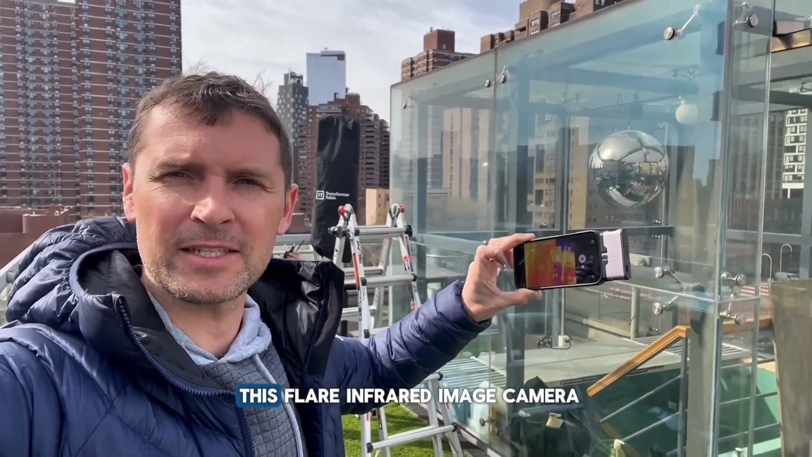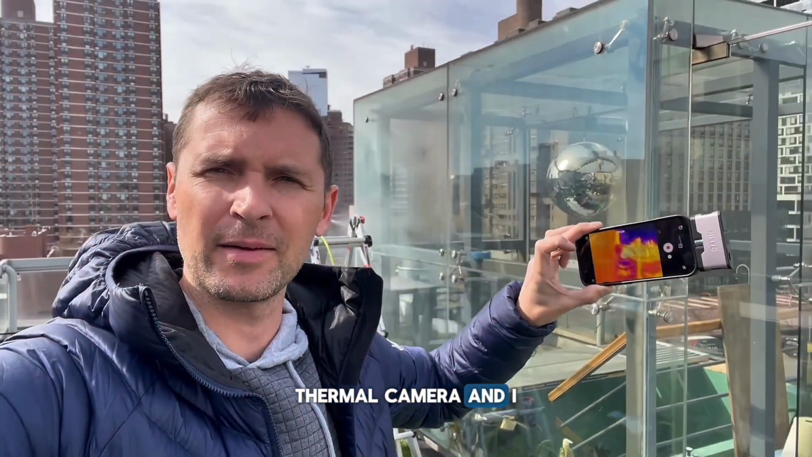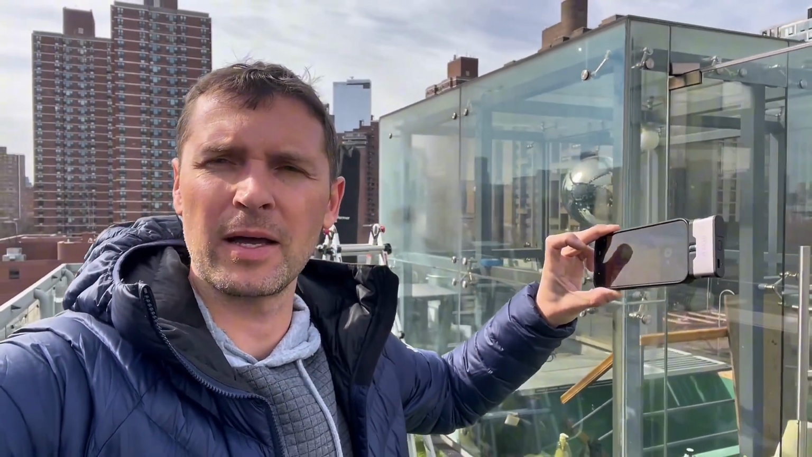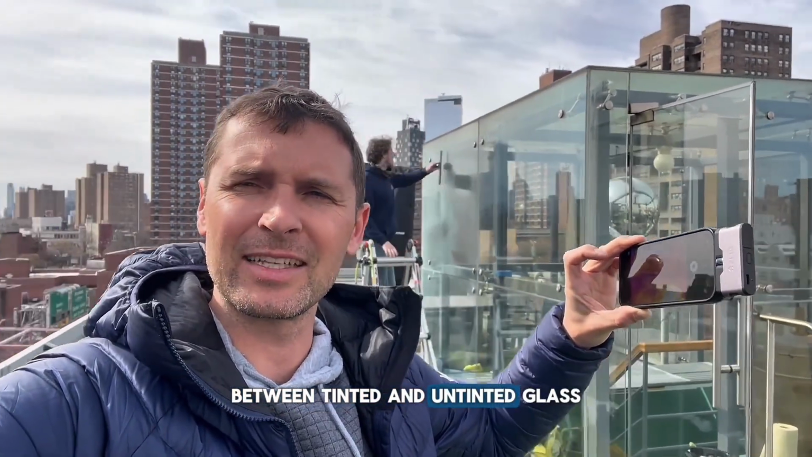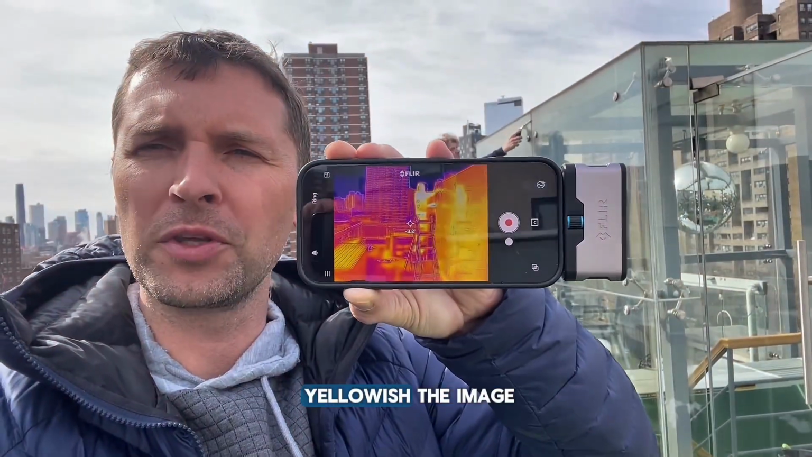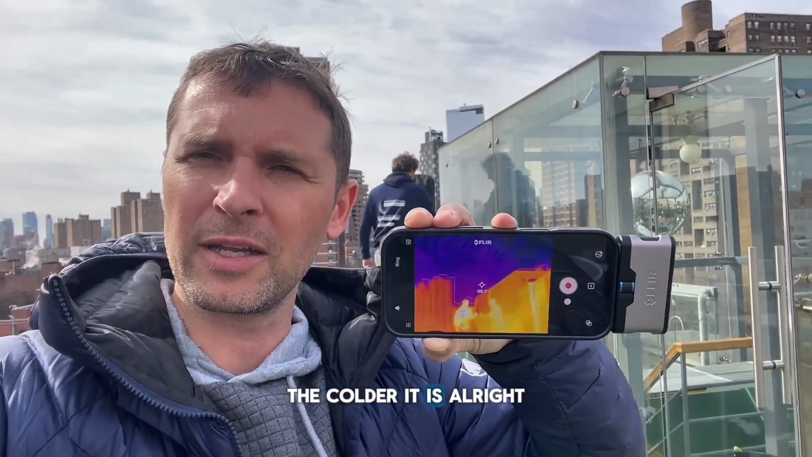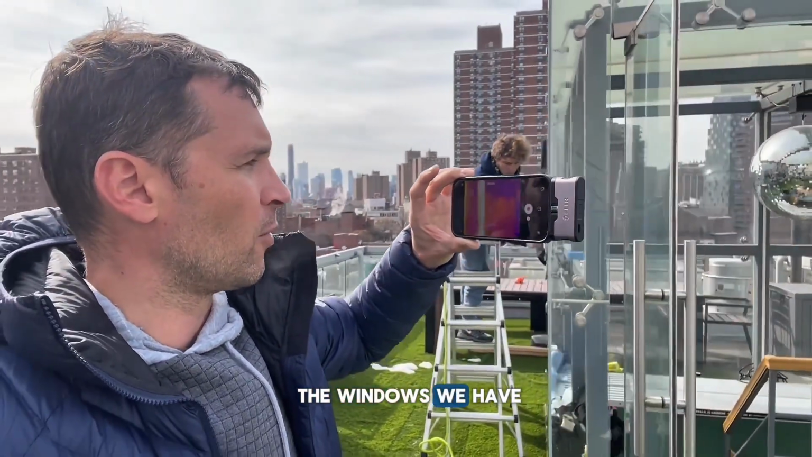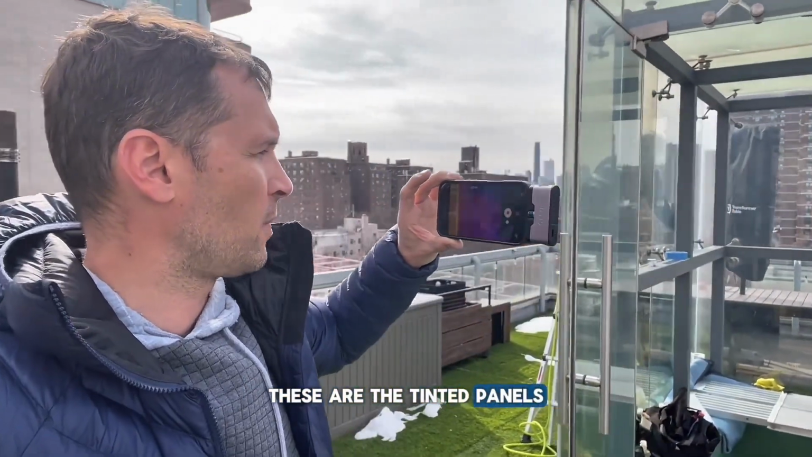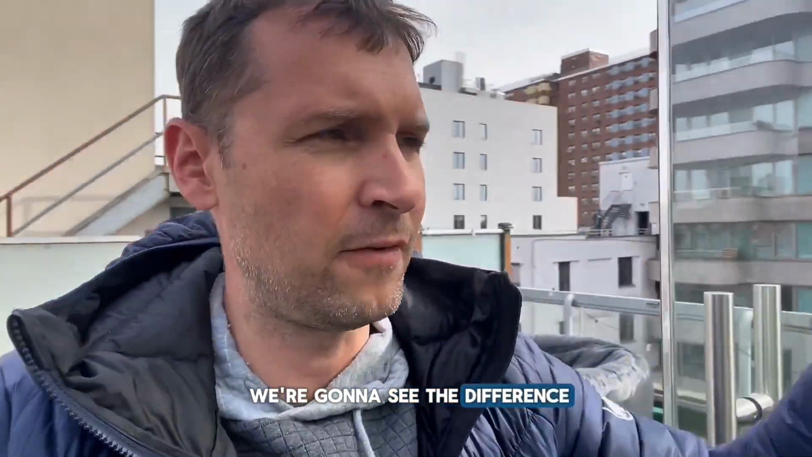Okay, so I'm using this Flare infrared image camera, thermal camera, and I just want to go over this glass cube and see how big the difference is between tinted and untinted glass. So the redder or yellowish the image, the warmer it is, and the bluer the image, the colder it is. All right, so let's check the windows. These are the tinted panels. Let's go inside and we're gonna see the difference.